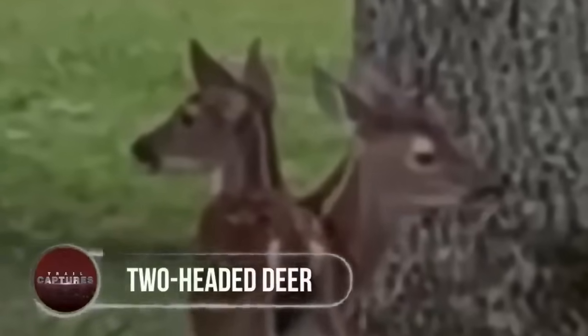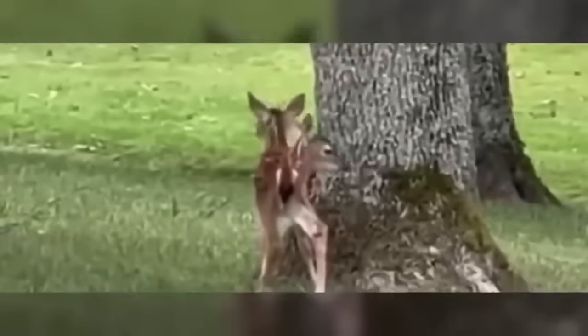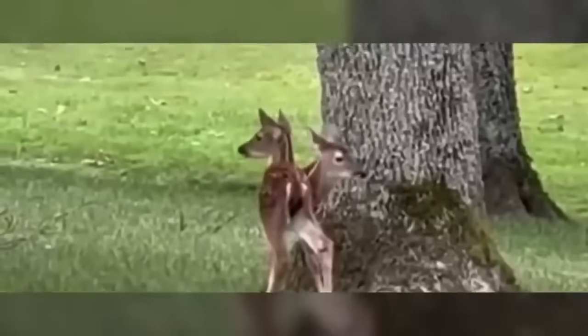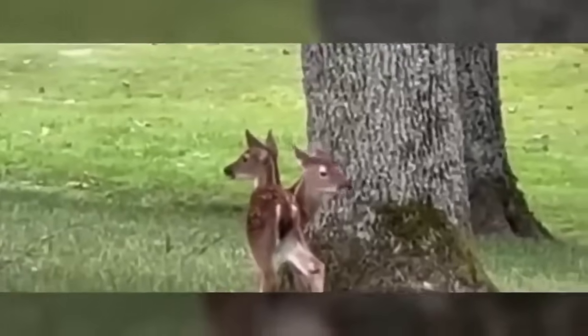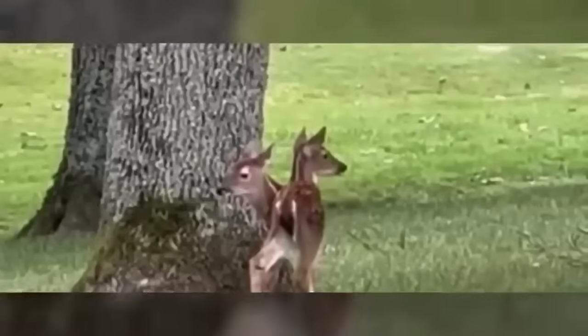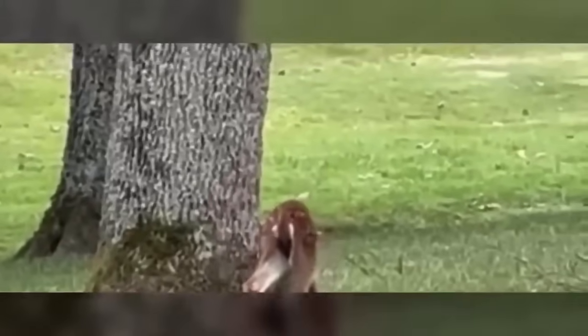Two-headed deer. Have we got you puzzled? At first, I also got confused after watching this bizarre two-headed deer. Look how perfectly both of the heads moved in the same direction. Was this actually a two-headed deer? Or just another manipulated clip?